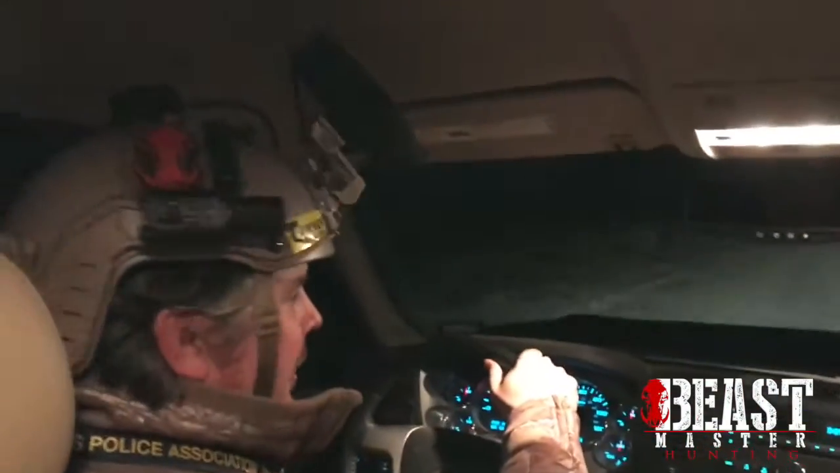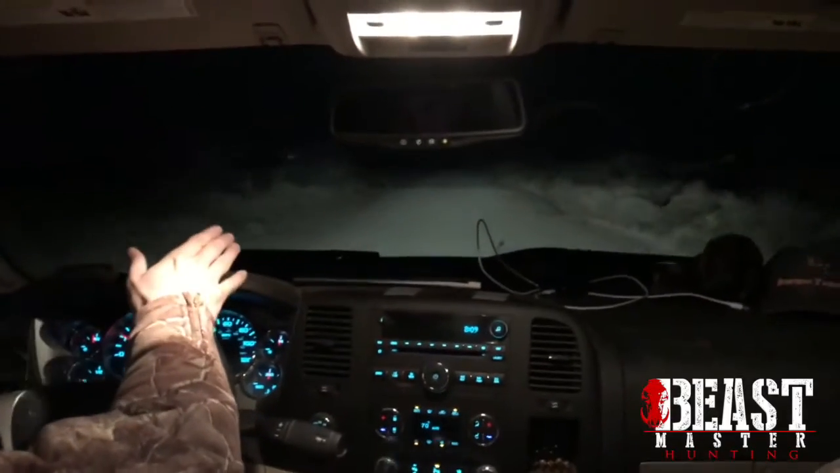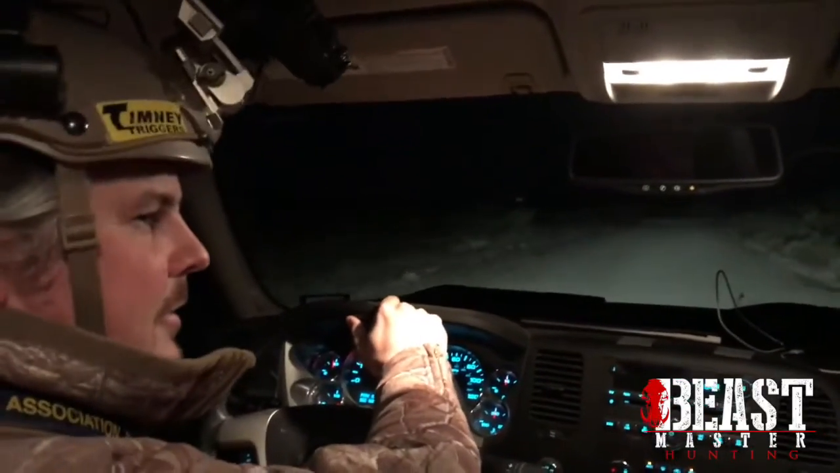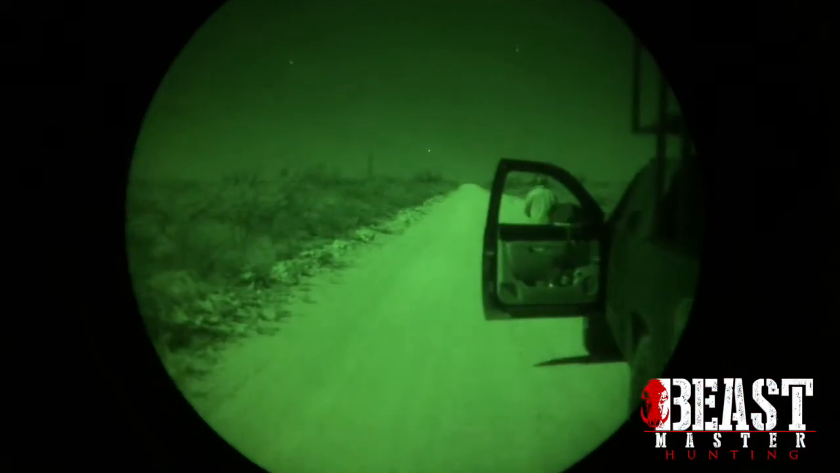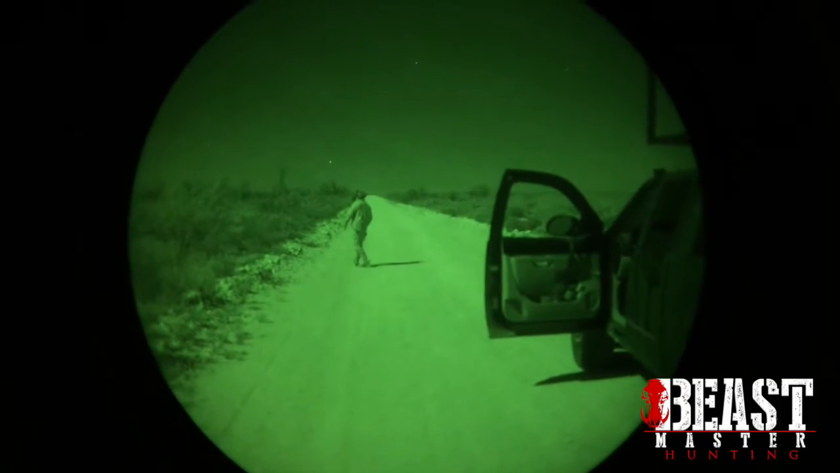So we're gonna pull up here. We got about 2 or 3 miles down dirt road before we get to the gate that goes into the actual ranch. So we're gonna pull in and get set up. We've got about an 8-mile-an-hour wind out of the south. So we're gonna work this ranch from north to south. That way we can keep calling into the wind.